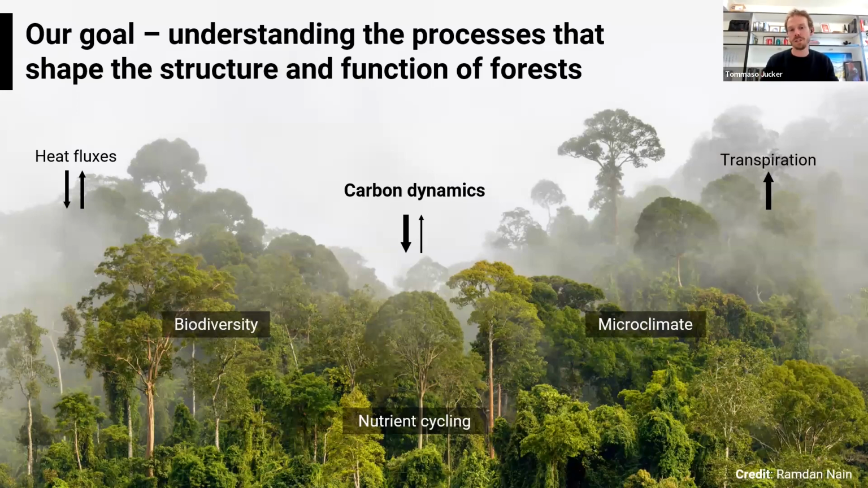Our goal overall is to try to understand how forest ecosystems are responding to global change, and to understand how these global change factors are influencing the structure and function of these ecosystems. So we're interested in anything from carbon dynamics to the implications that these processes have for generating 3D structure, to how this regulates microclimate, and how this ultimately shapes the biodiversity and the habitat of the species that live in these ecosystems.